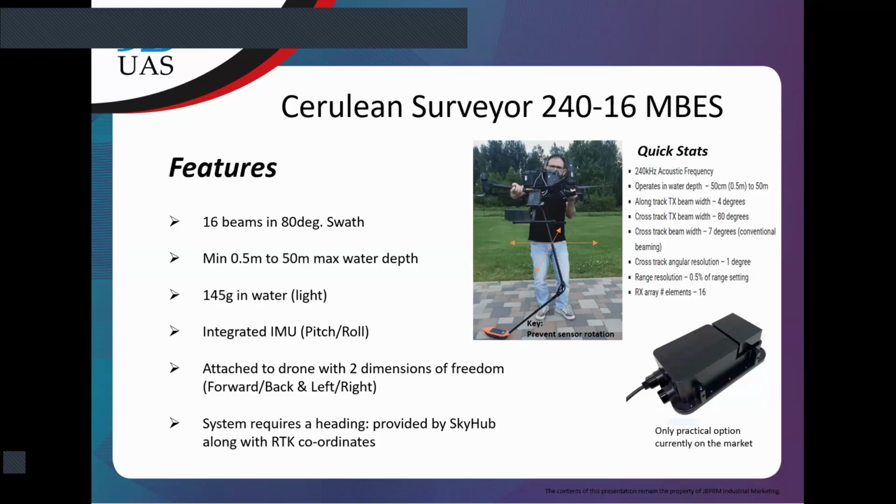Short comment. As the multi-beam head doesn't have a compass, we have to consume heading from the drone. That is why the foldable arm should prevent rotation of the sensor in the horizontal plane relative to the drone.